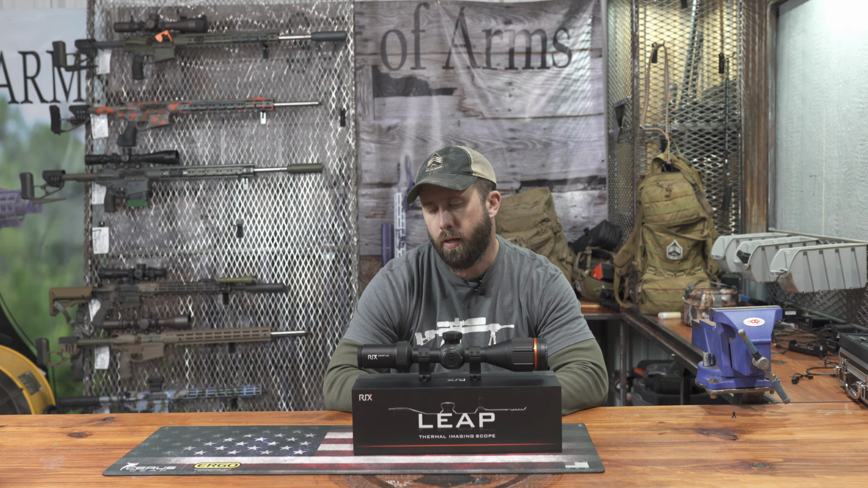Not saying the Adder's not an excellent scope, because it definitely is. We've enjoyed the crap out of that scope and killed a lot of coyotes and pigs with it, and it's been good. This definitely outshined that scope in tough thermal conditions: fog, mist, humidity, stuff like that.